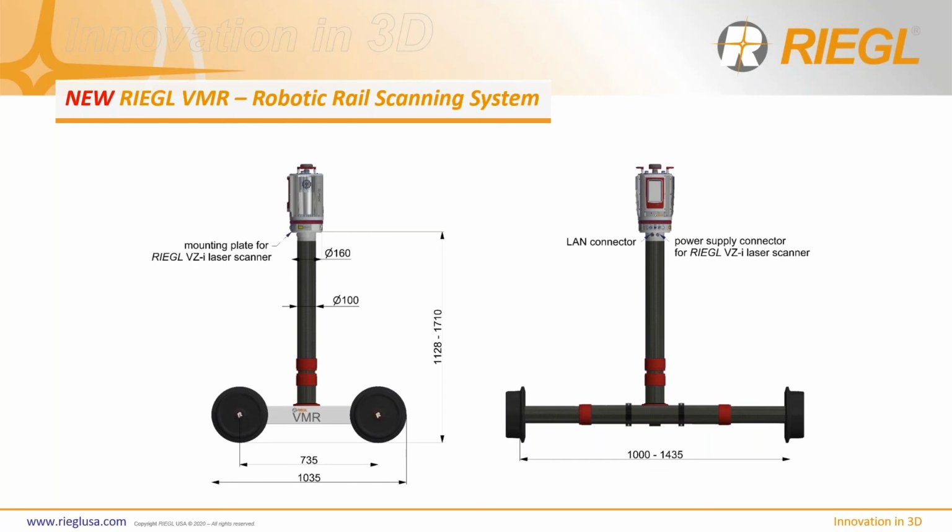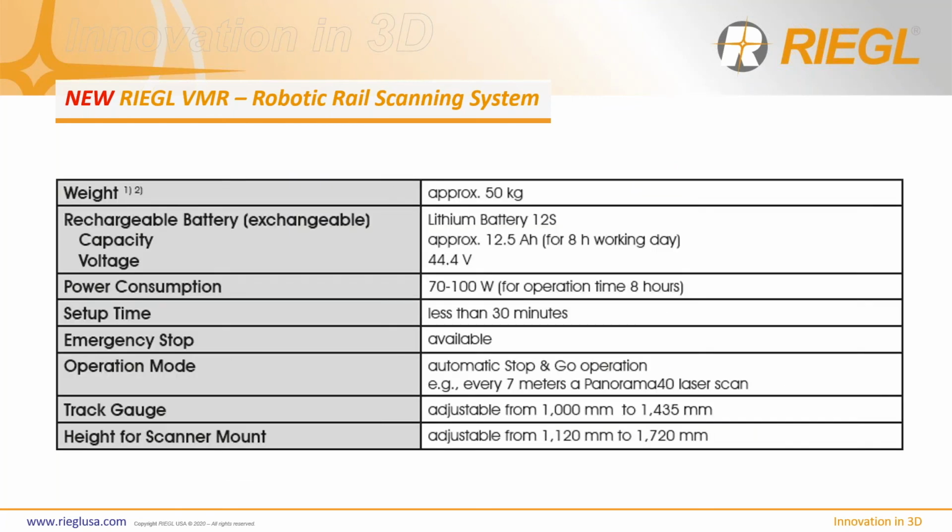it's very versatile, right? So you can expand the width of the wheel to accommodate different rail size. You can elevate the scanner to different height. So if you're doing tunnel scanning or outdoor rails, indoor or underground rail, you can really fix the scanner to tailor such conditions. But yeah, everything is powered on its own. If you look at the specs here, it weighs about 50 kilograms, so it's a two-man operation.